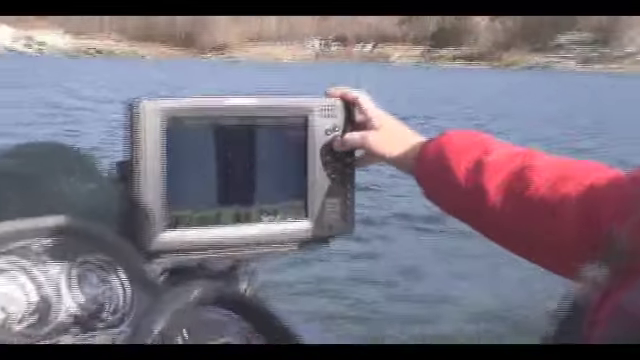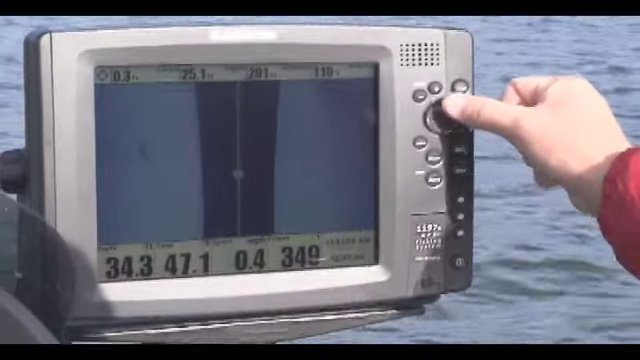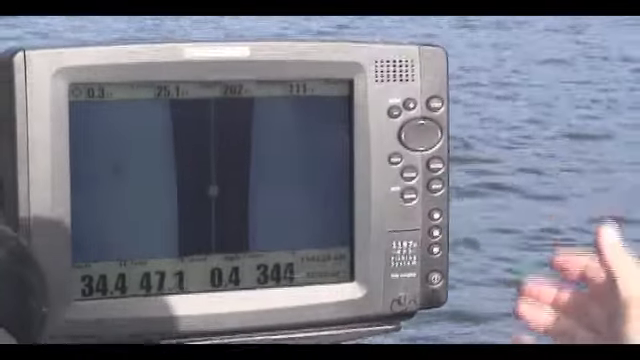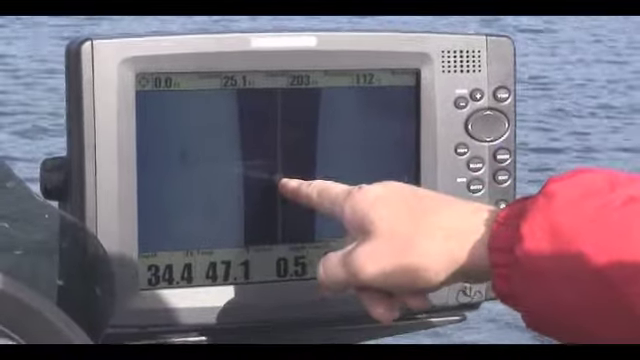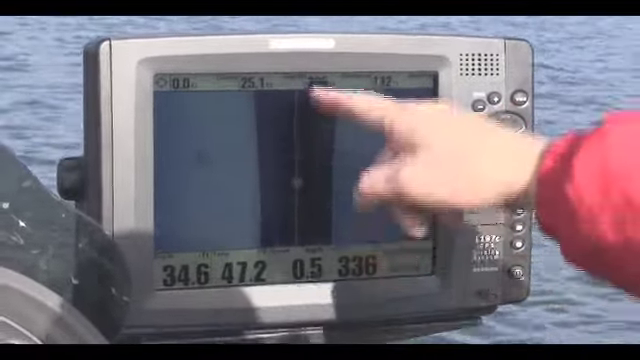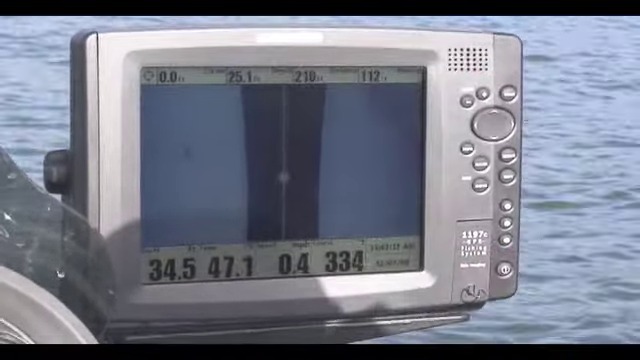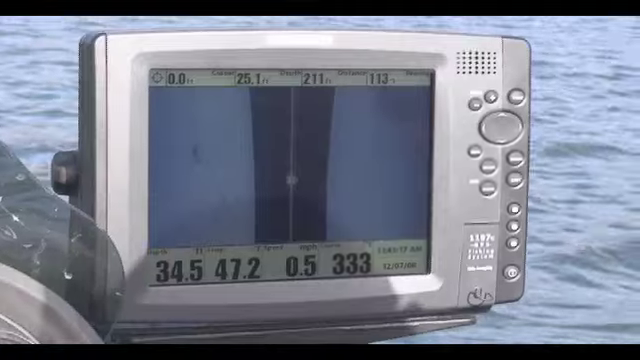Okay, what we've got here looks like some old foundations out here. What I've done is hit the arrow keypad here, which freezes my screen. When we do that, what that's telling us is from center line, which is the transom of the boat or the transducer, we are at 0 feet, and the cursor where it's located here is now 207 feet behind the boat. This is where GPS markability with the side imaging unit is so